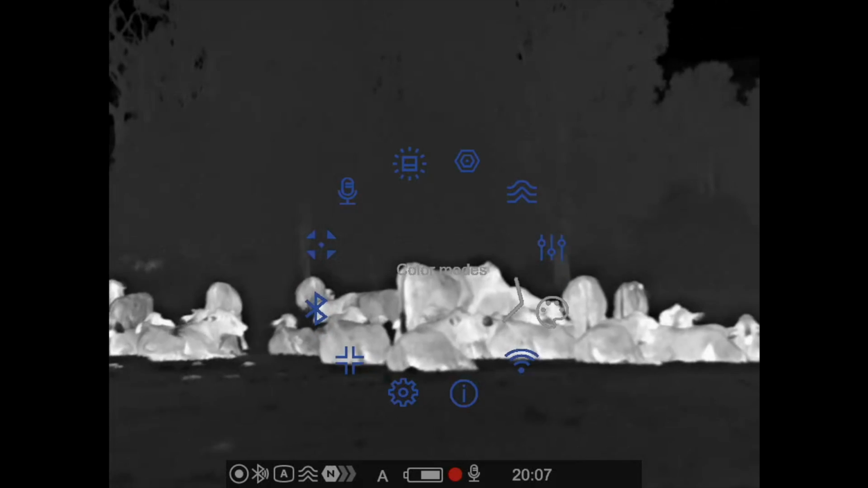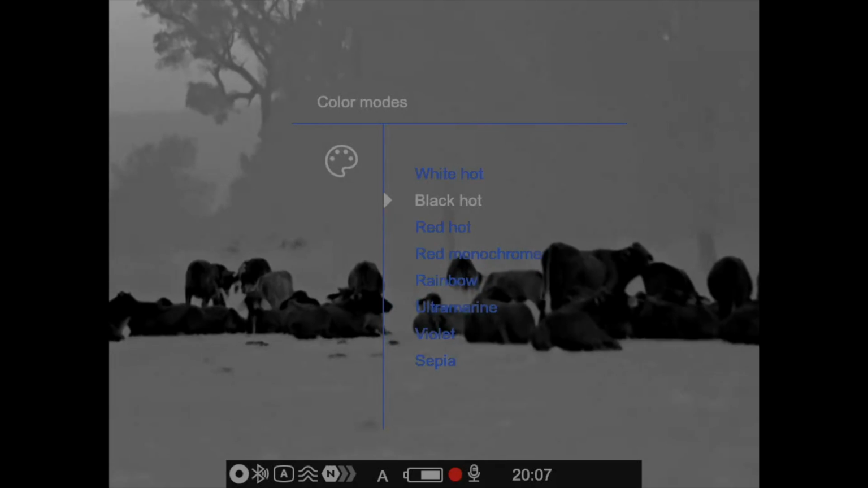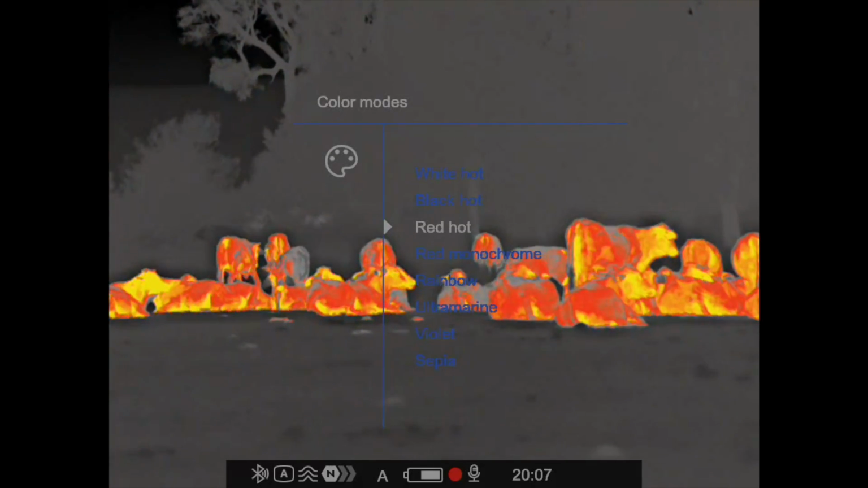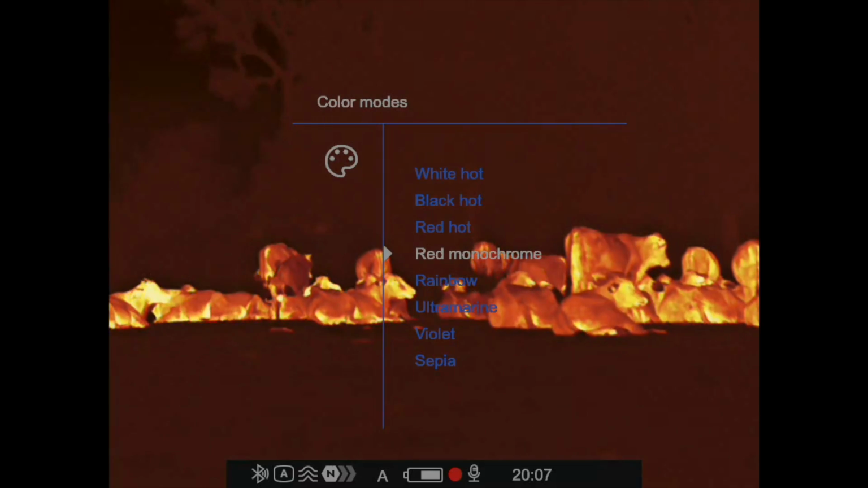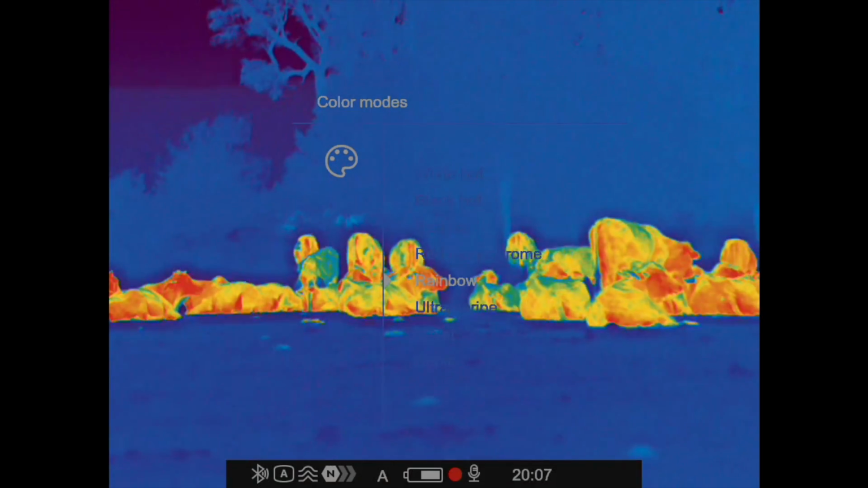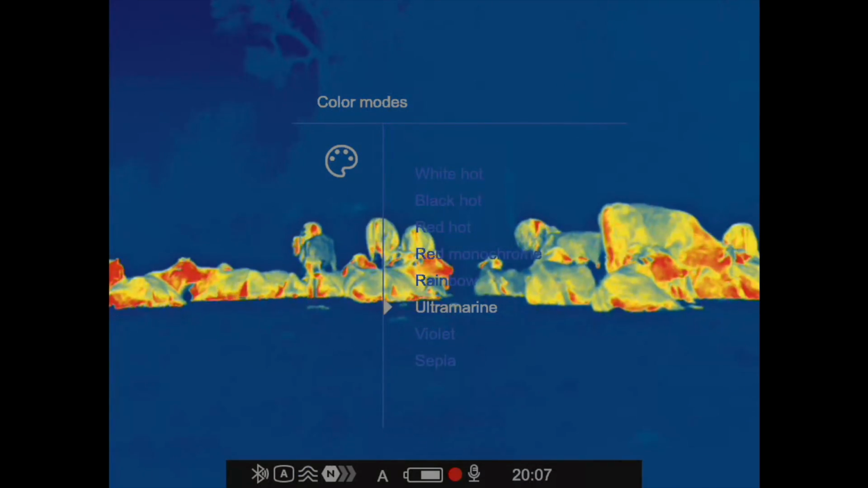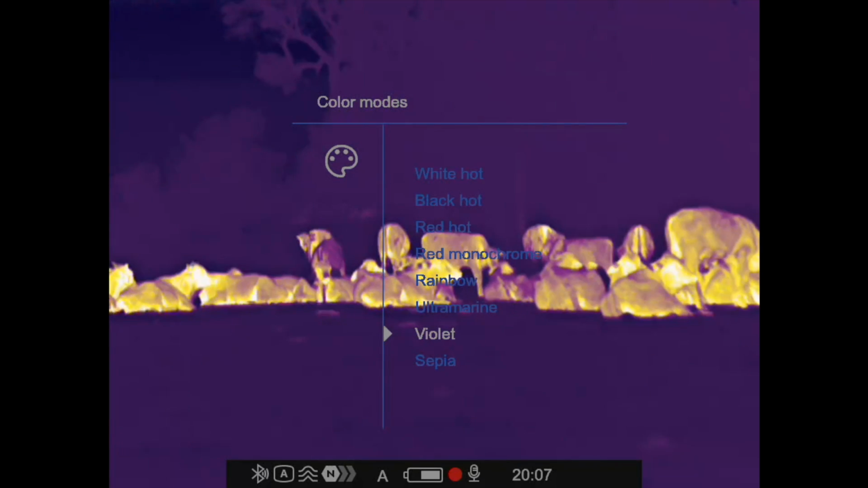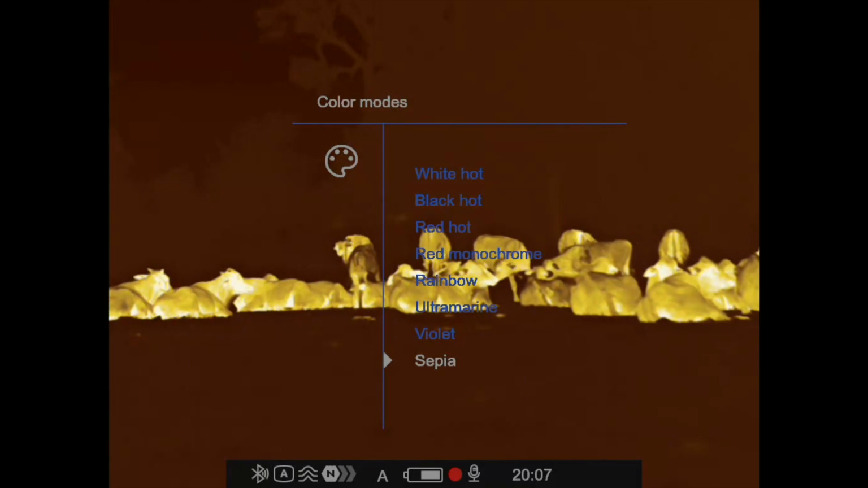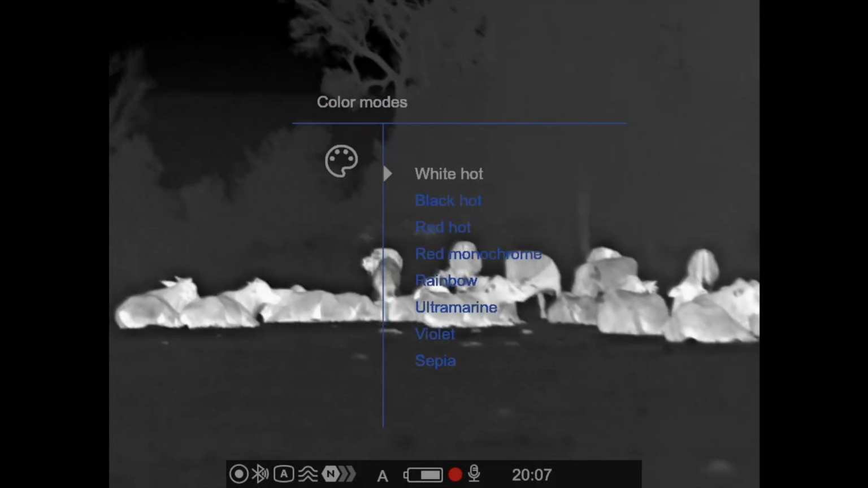So we'll go through the color modes now. So we've got white hot, black hot, red hot, red monochrome, rainbow, ultramarine, violet, and sepia. But we'll go back to white hot for the purpose of this review.